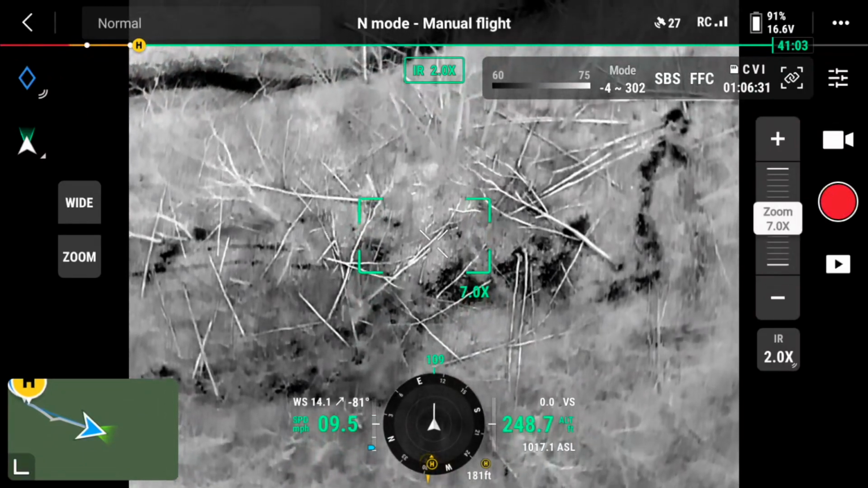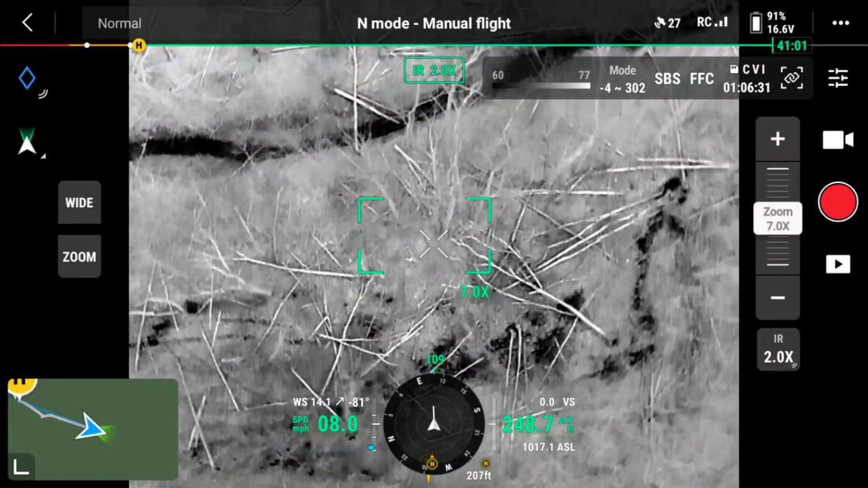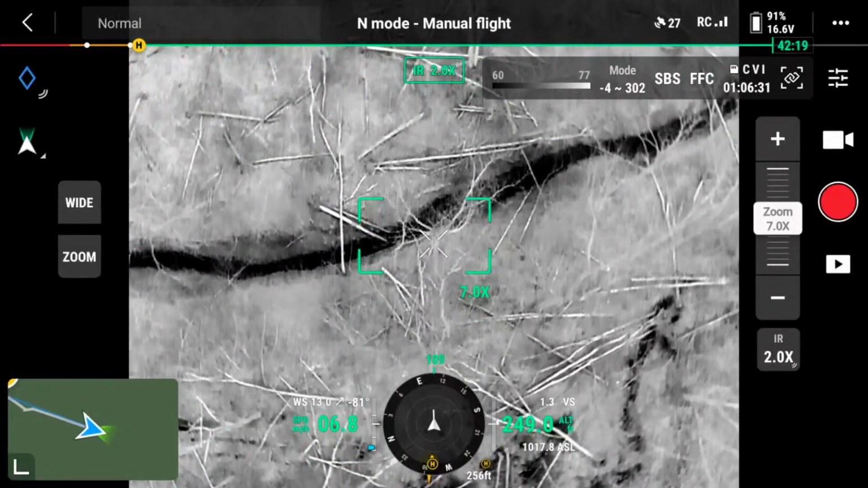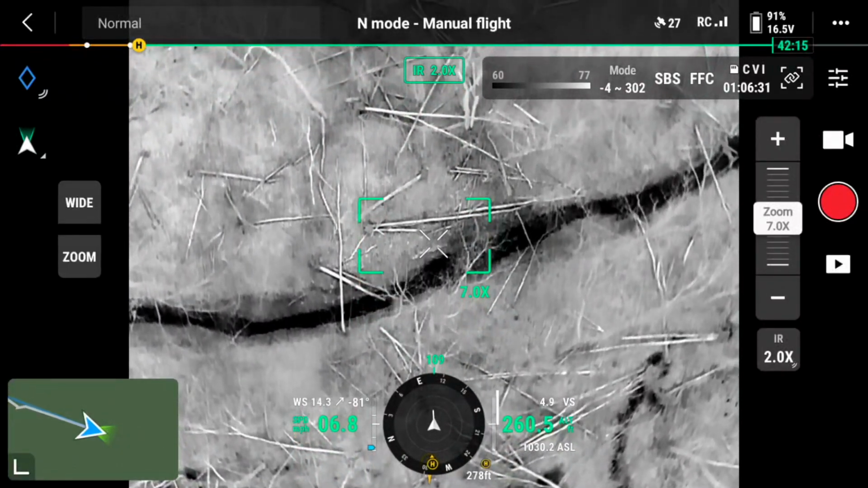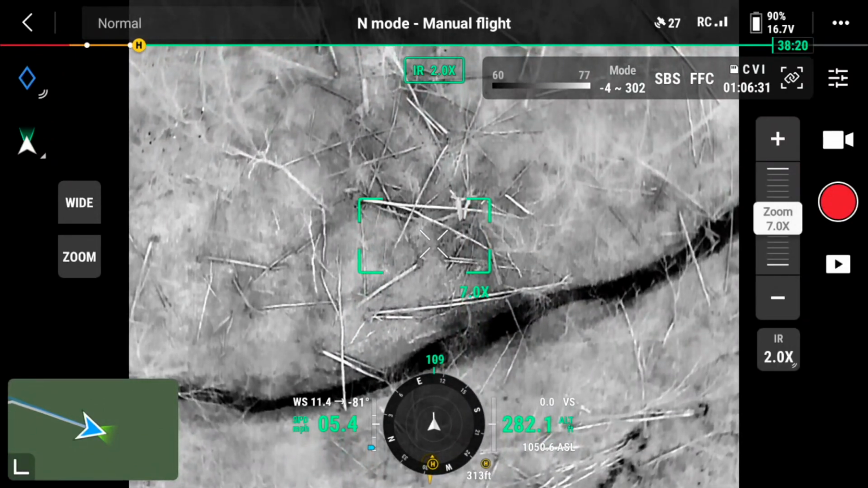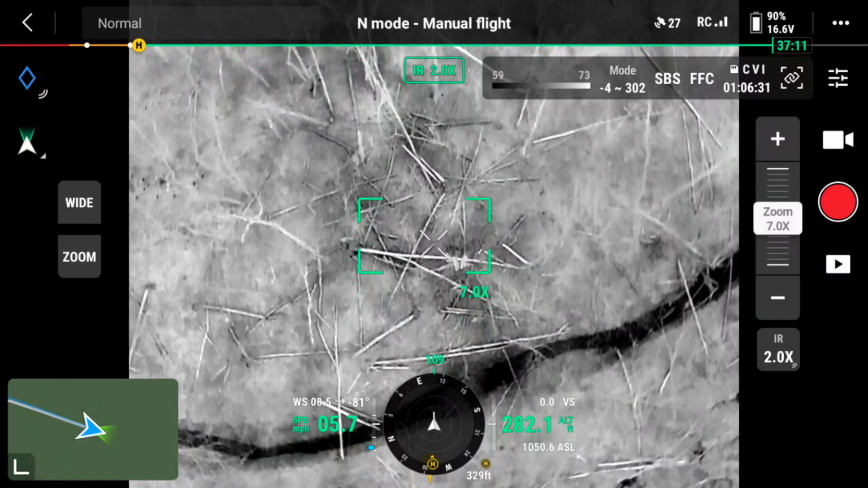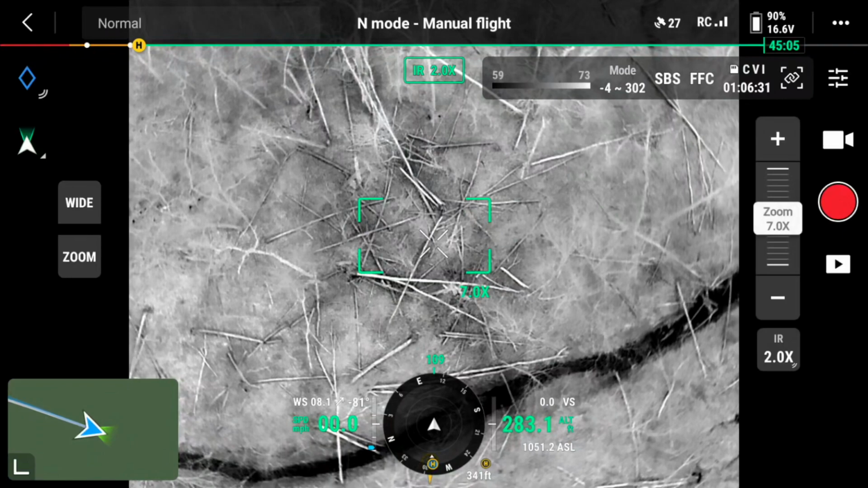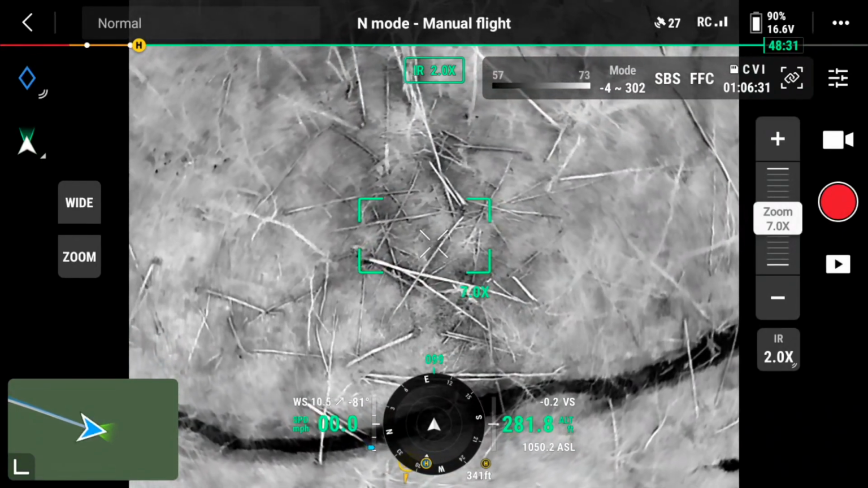The darkest features on this particular view is the water, so that is the coldest component of this view, and then everything else is some level warmer than that water. Some of the logs or fallen trees absorb sun all day and they're quite a bit warmer.